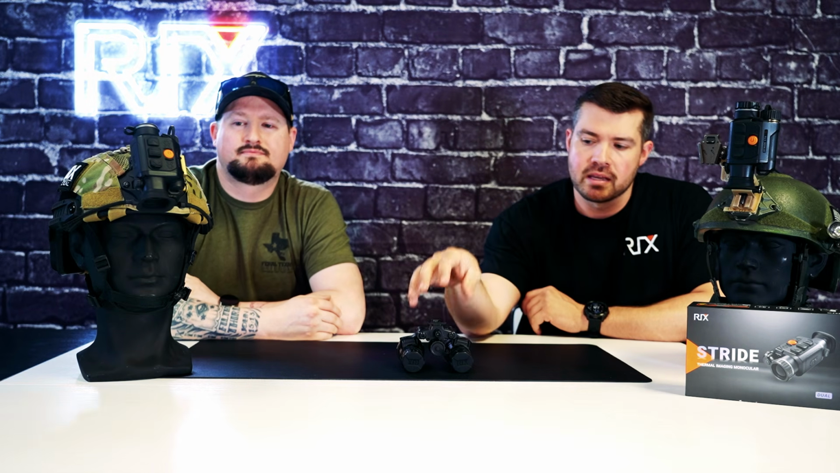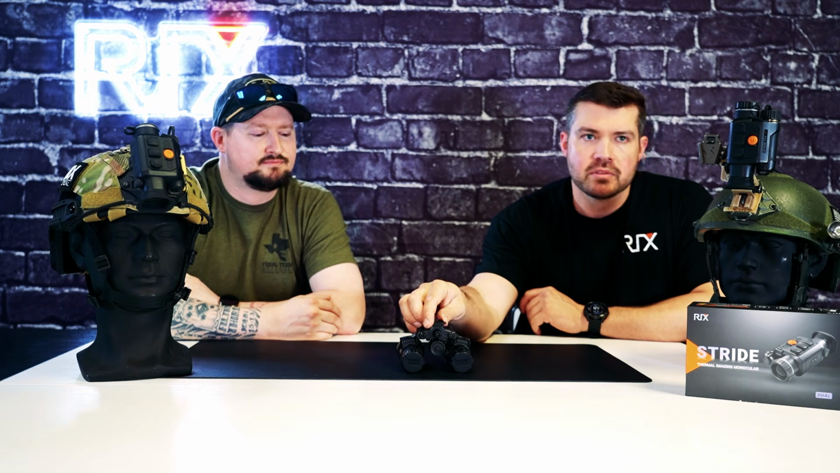So one of the main benefits of running a night vision setup over the thermal, like I said, is being able to see through windows. If you're driving around at night and you kill all your lights, sometimes people will have a high rack or something on their truck and have IR 850 lights on it, so you can see everything and be right in blackout.